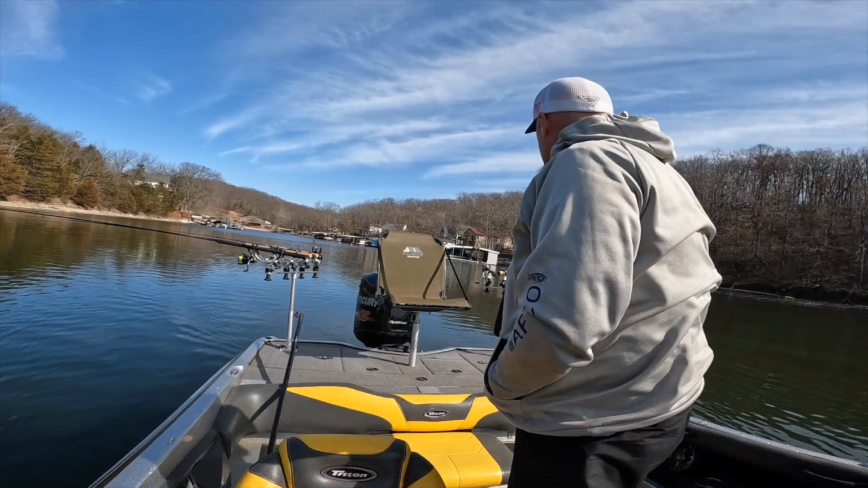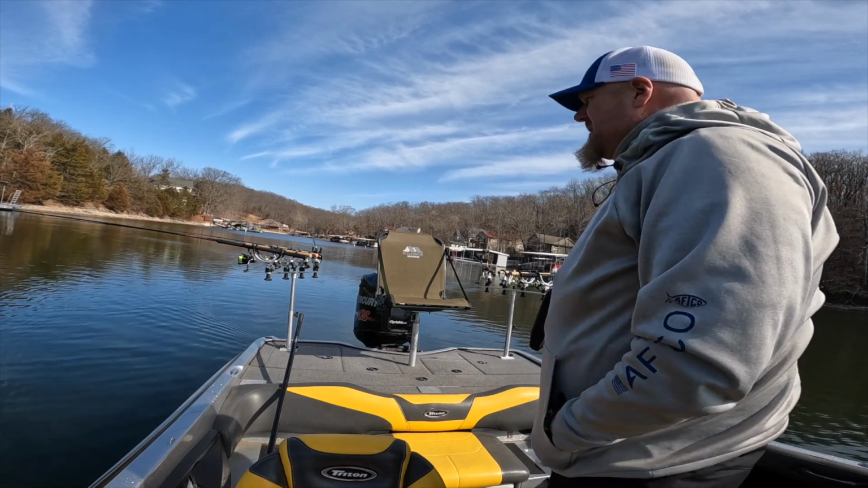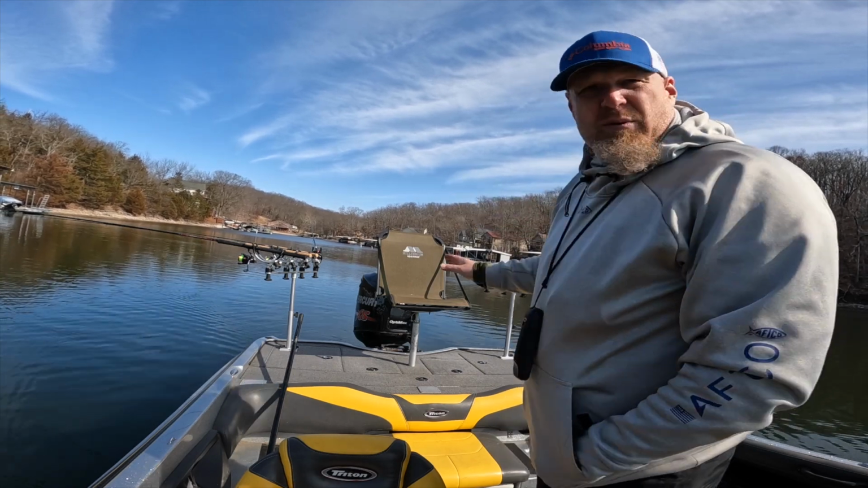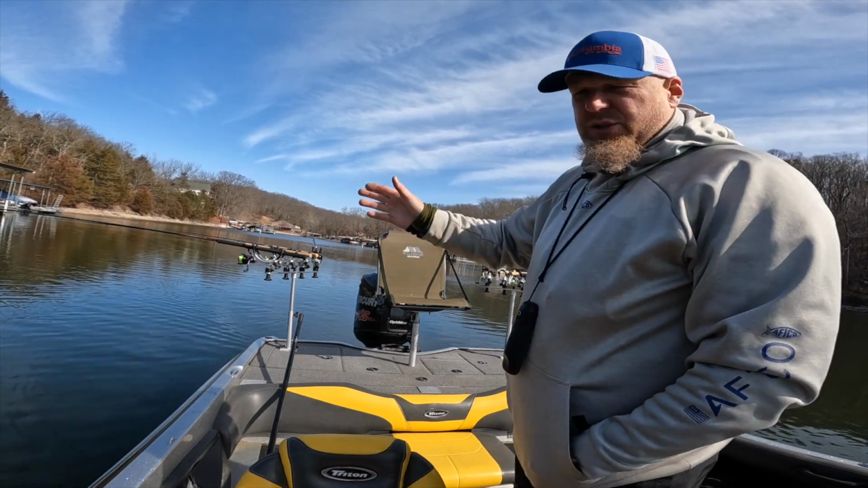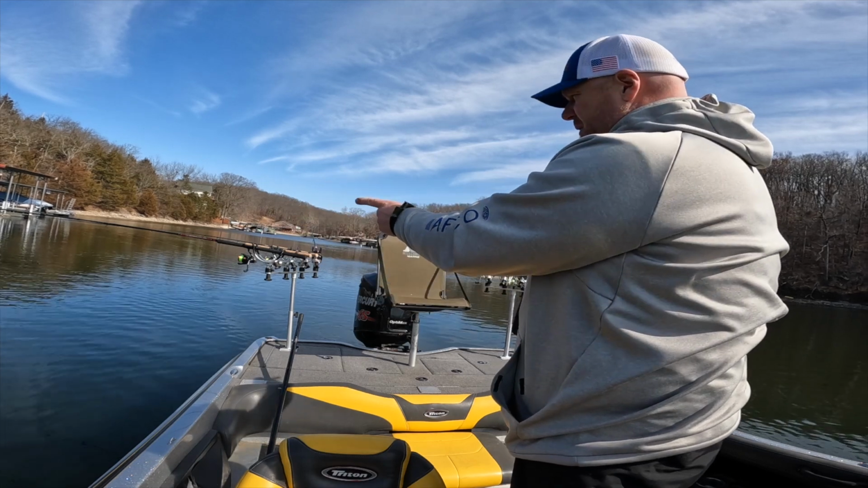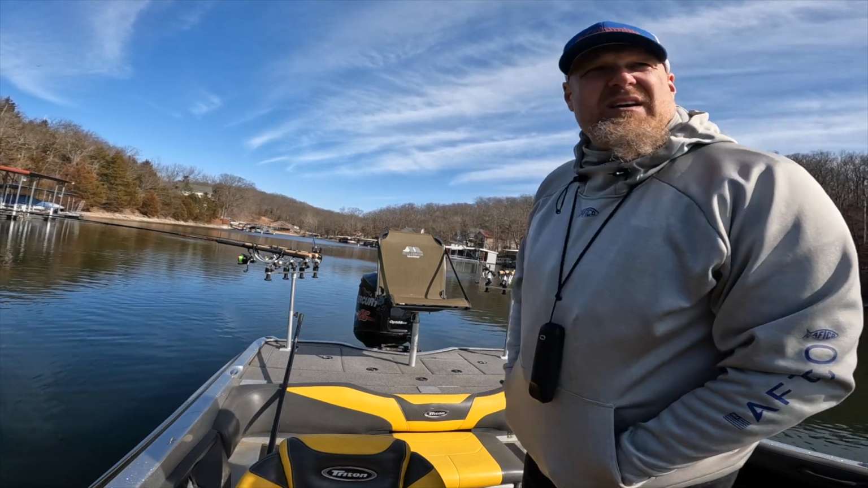I don't know. The setup here, what I'm running as far as poles go, I'm doing a little bit different than the way I do my crankbaits. My crankbaits, I run all 14-foot rods, that way I can rotate. If I catch one on the inside, I just rotate the rods in. Here, I've got 16-footers on the outside, then 10-footers, an 8 on the left side, a 7.2 on the right, and then on the inside are 6-footers.